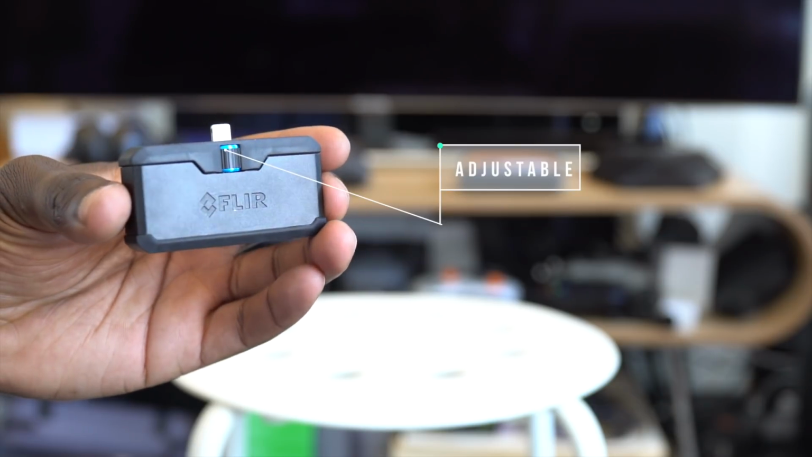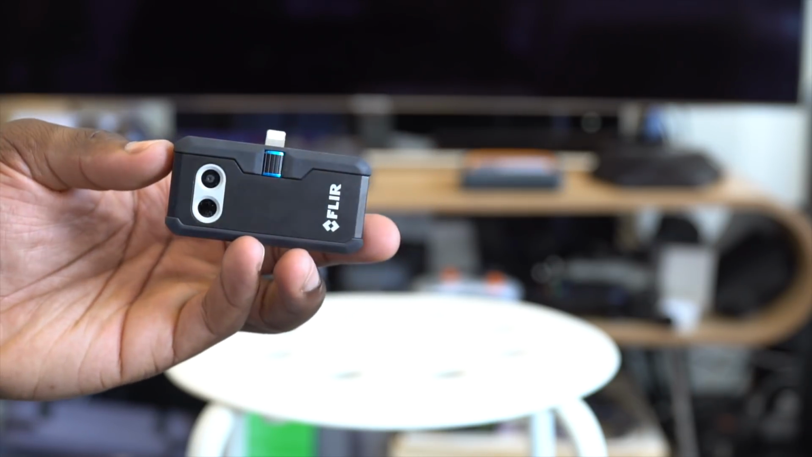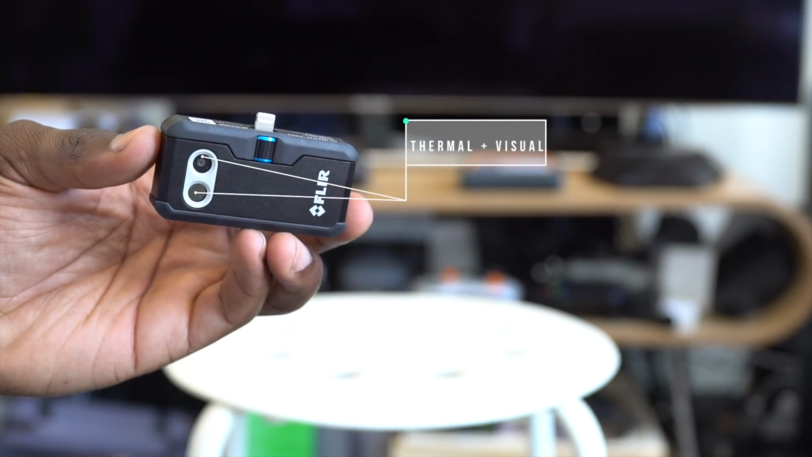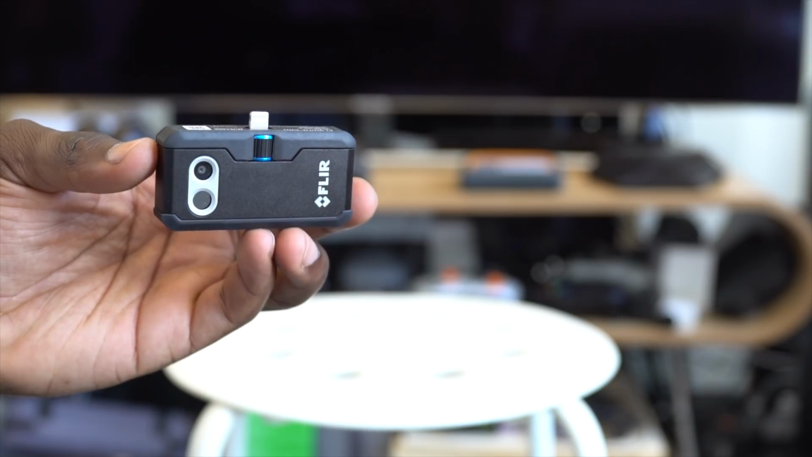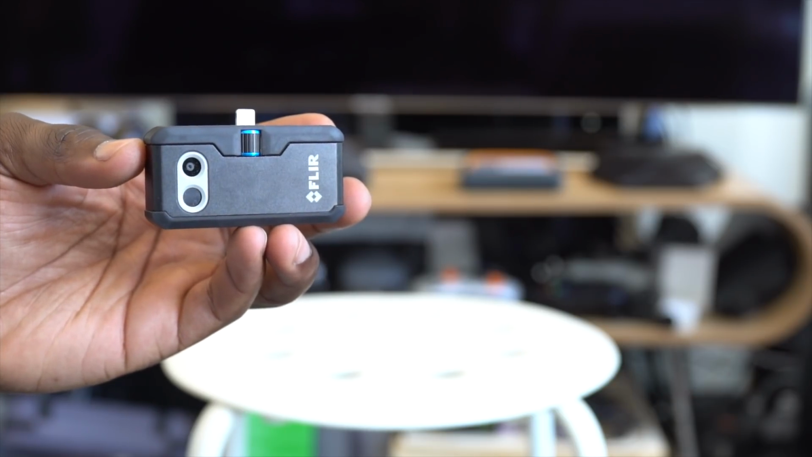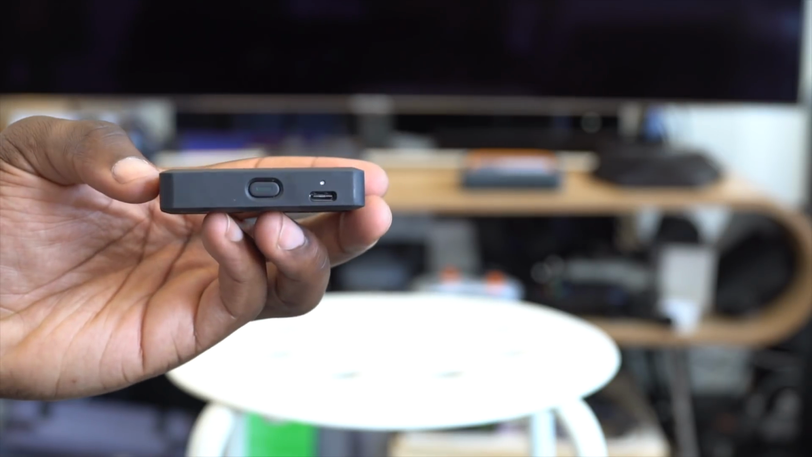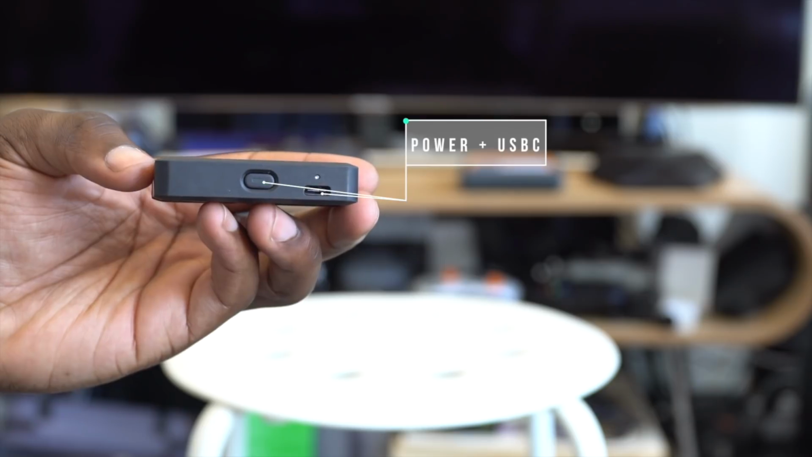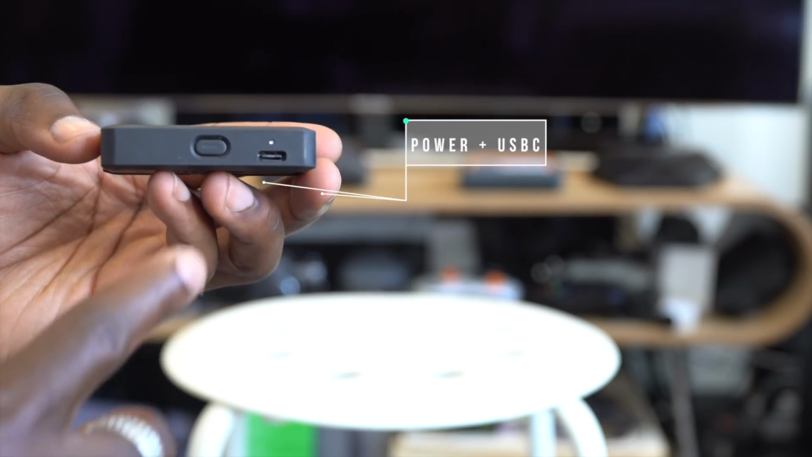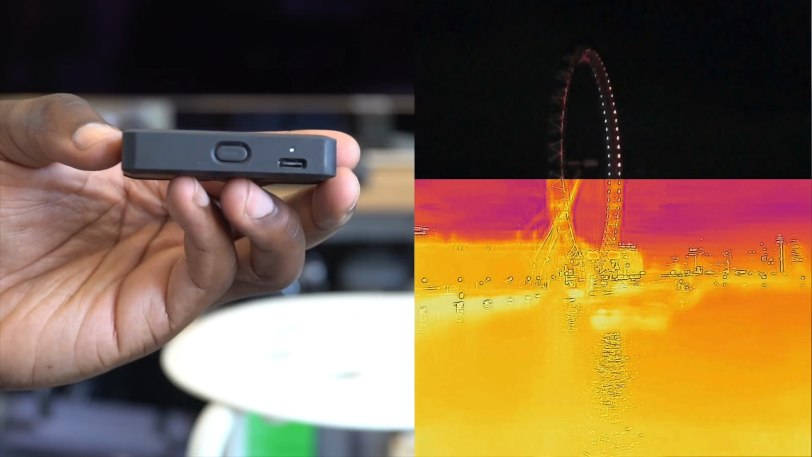I've got an iOS one here, so on the device you get two lenses, one for thermal and the other they call visual. For me that's just a normal lens, so you can see everything as you would on a normal camera, and that's with MSX as well. The thermal sensor has a 160 by 120 resolution, while the visual sensor offers a 1440 by 1080 resolution. Depending on what you're using it for, you can get creative with that as well. For example, you can do half and half images where you get half thermal, half visual, like I'm showing you guys on screen right now.